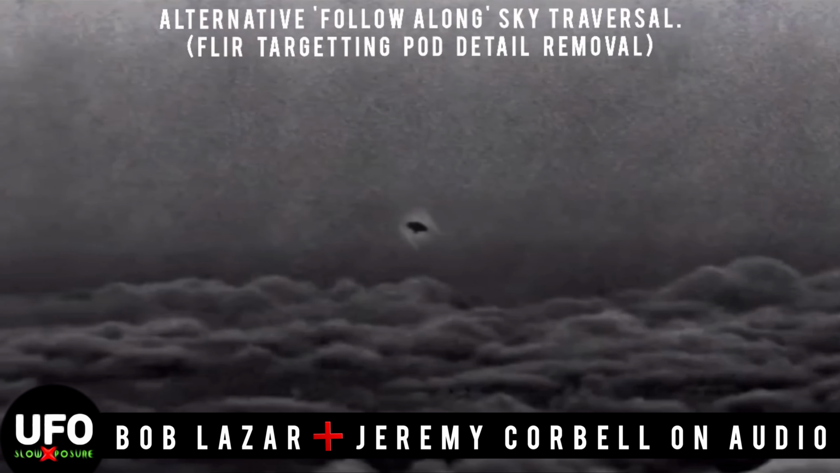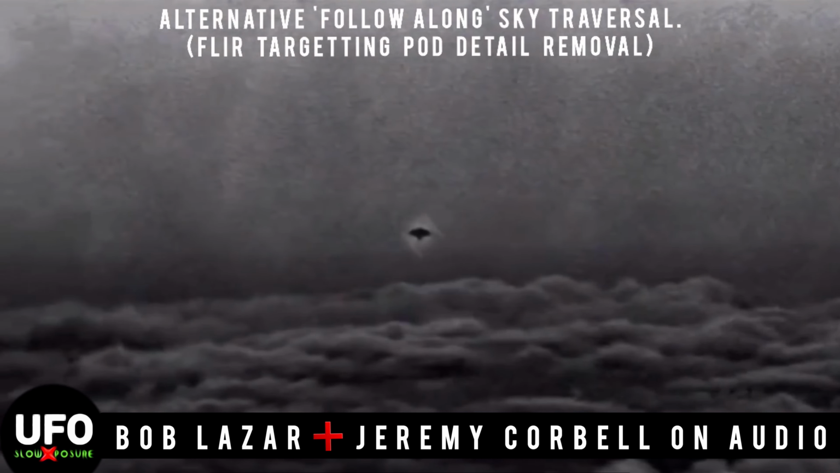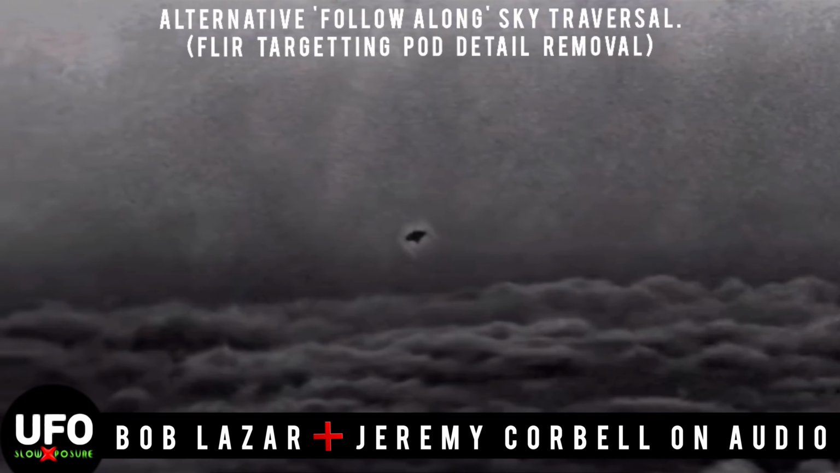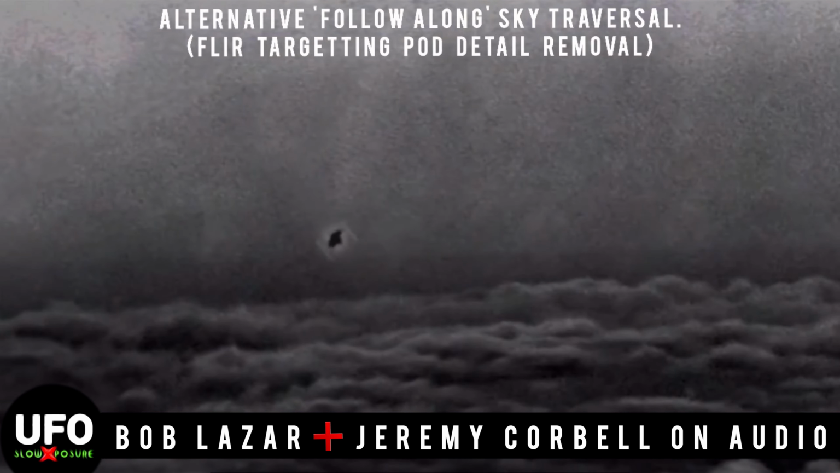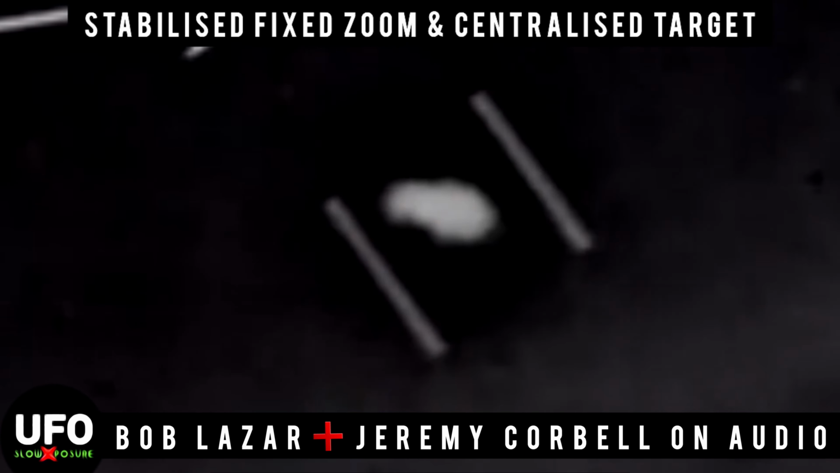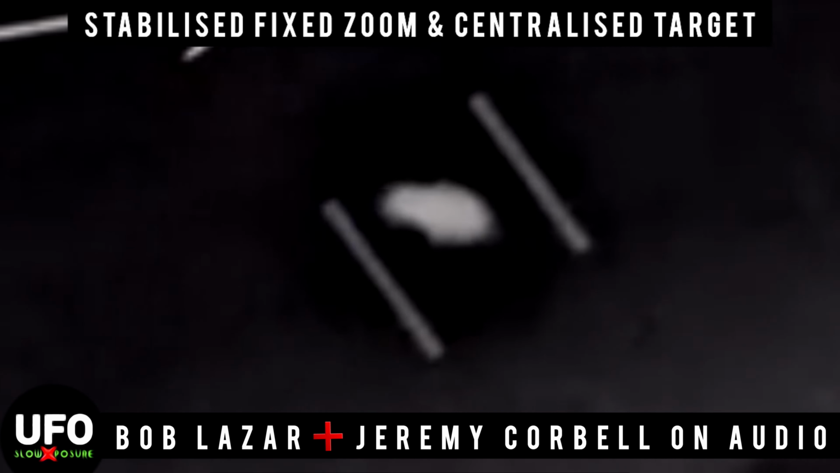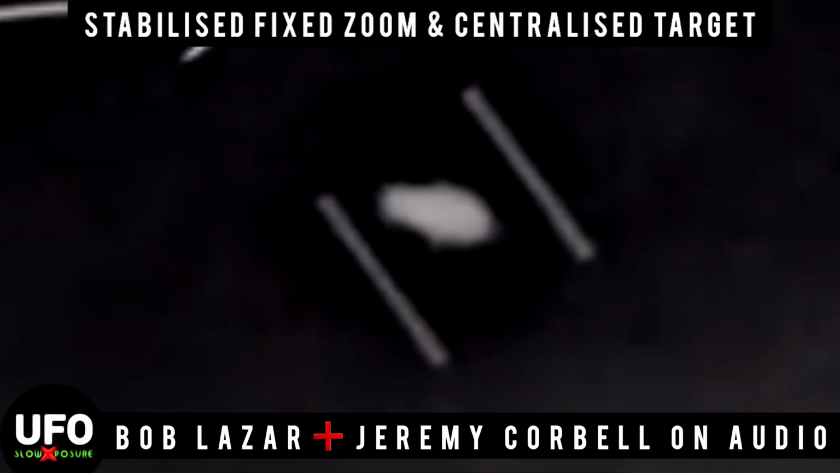Just the infrared image. What does the actual visible item look like? There's a little protrusion on the top, or in this case, the bottom there. Is that just heat, or is that the shape of the craft? So we're not going to be able to answer that. A lot of people have the exact questions that you're asking there.